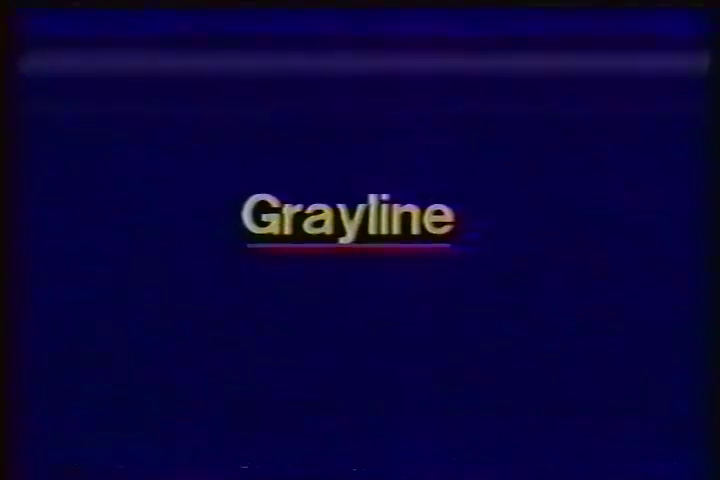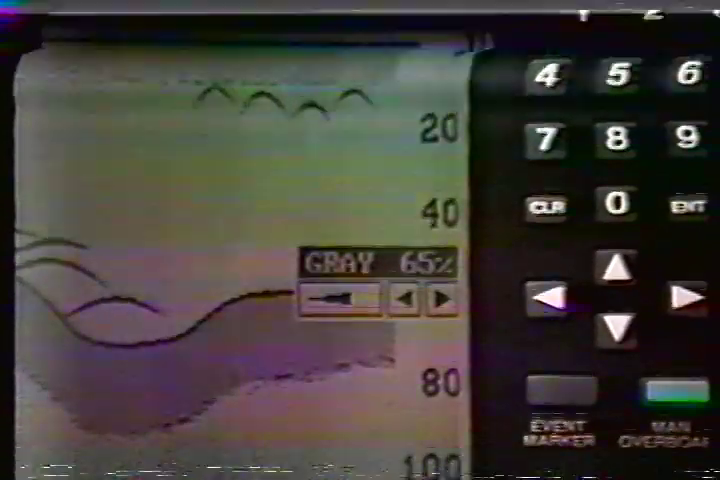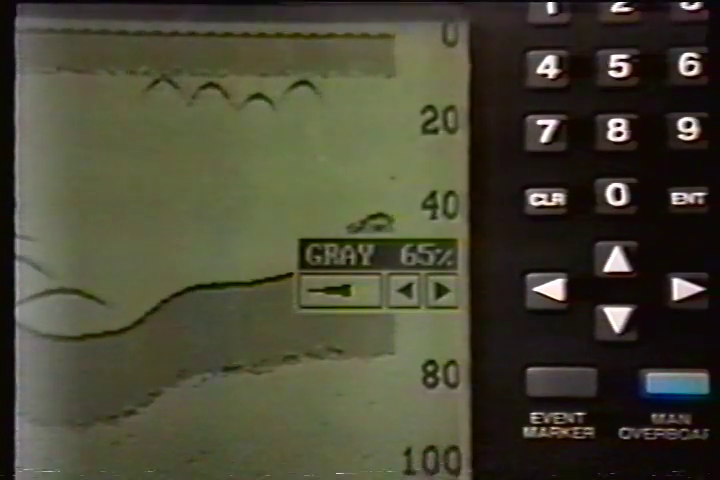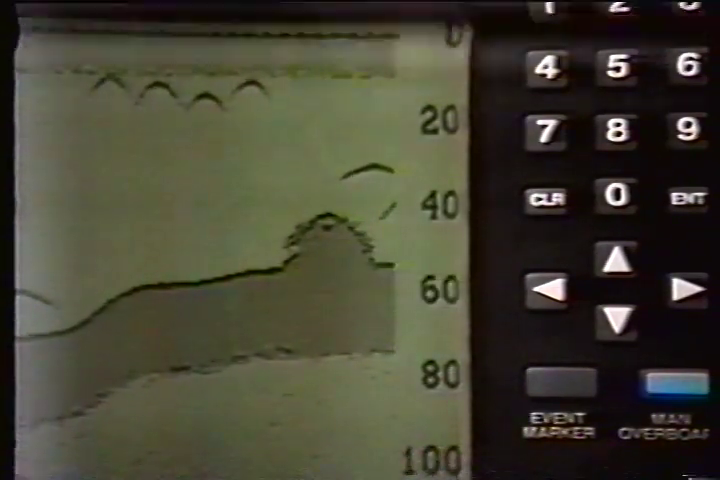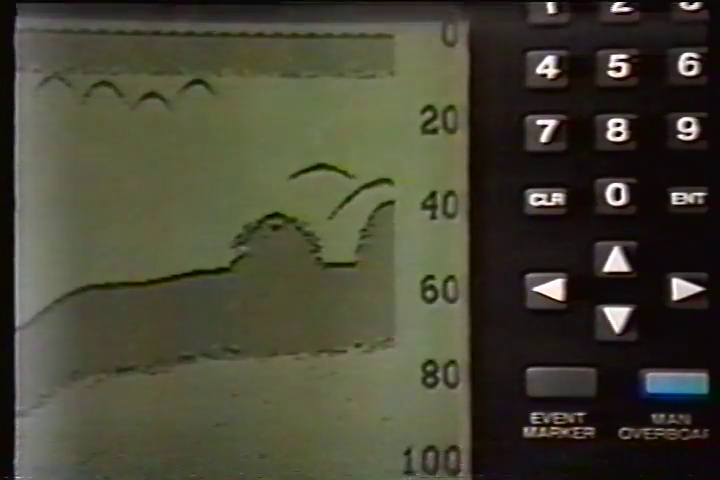Gray line lets you distinguish between strong and weak echoes. It paints gray on targets that are stronger than a preset value. This allows you to tell the difference between a hard and soft bottom. If you have 2 signals of equal size, one with gray and the other without, then the target with gray is the stronger signal. This helps distinguish weeds from trees on the bottom or fish from structure.